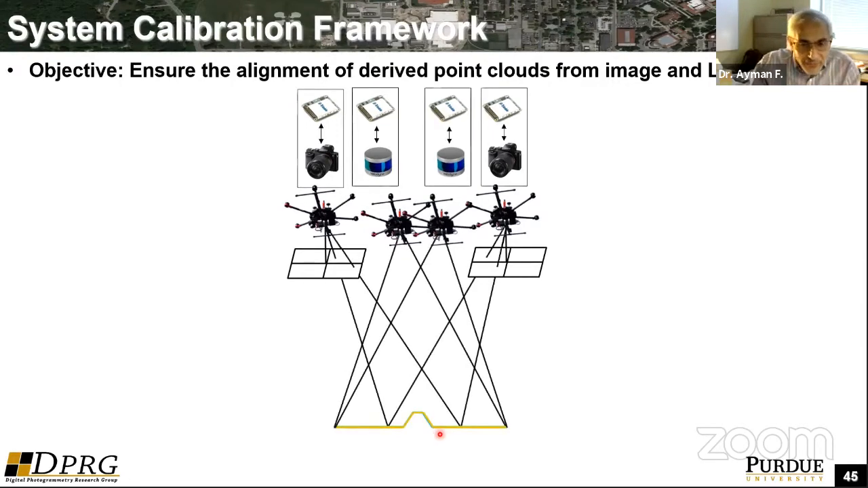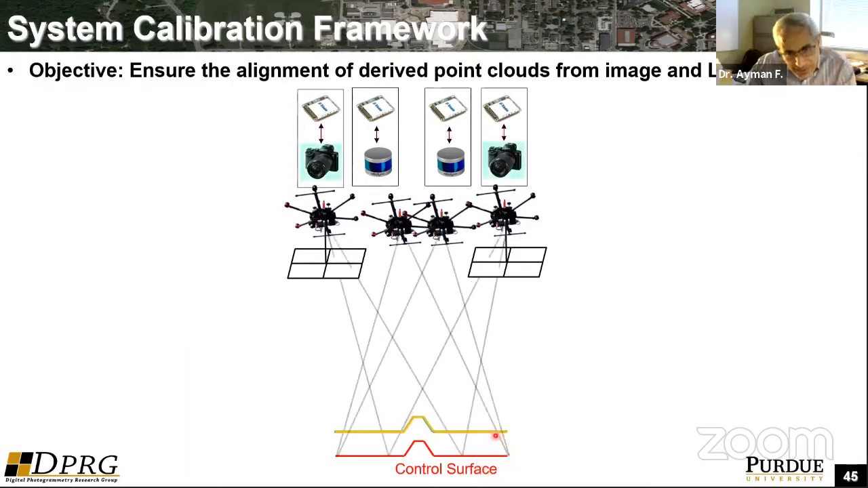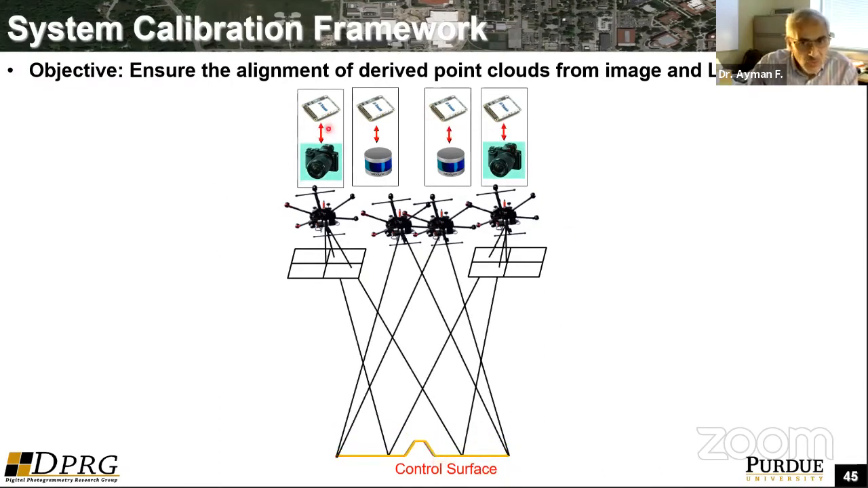So we have to do the system calibration to make sure that the data sets derived from these different modalities, which could be on the same platform or on different platforms, collected at the same time or different times, are perfectly aligned. And if you happen to have some control information, you have to make sure that this data fits with the control surface, so you can refine the system parameters to ensure the alignment of the data from the multiple tracks, the multiple modalities, the multiple platforms, as well as alignment with the control surface.